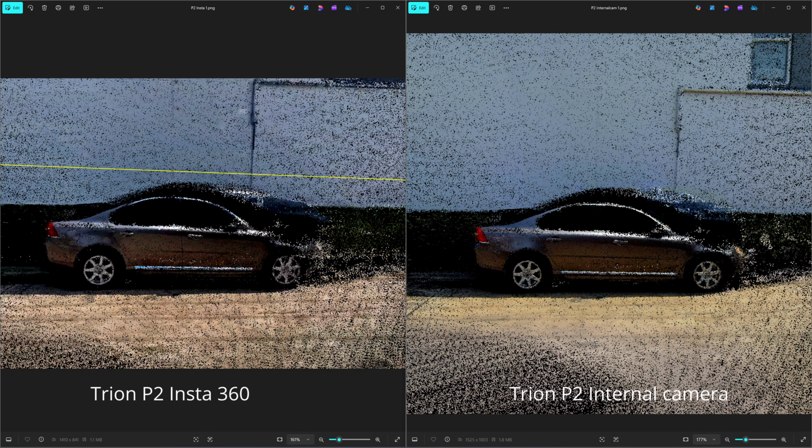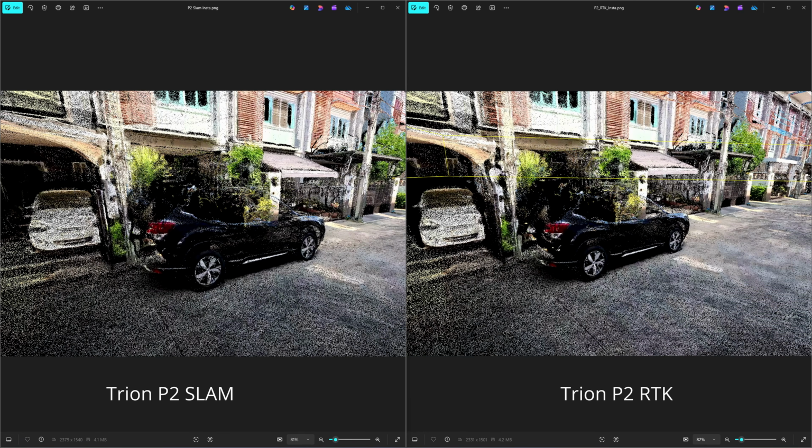Okay, next let's compare this. On the right is the P2 using the internal camera, and on the left is the P2 using the Insta360 camera. As you can see, both cameras give the same color resolution. On the right is the P2 with the RTK Fusion. On the left is the P2 with the SLAM algorithm. They both use the Insta360 camera. You can see that there is no difference at all between the RTK Fusion and SLAM data.